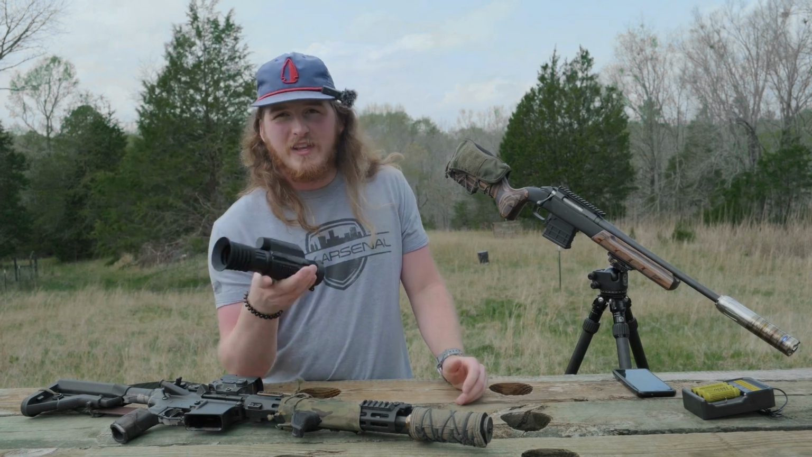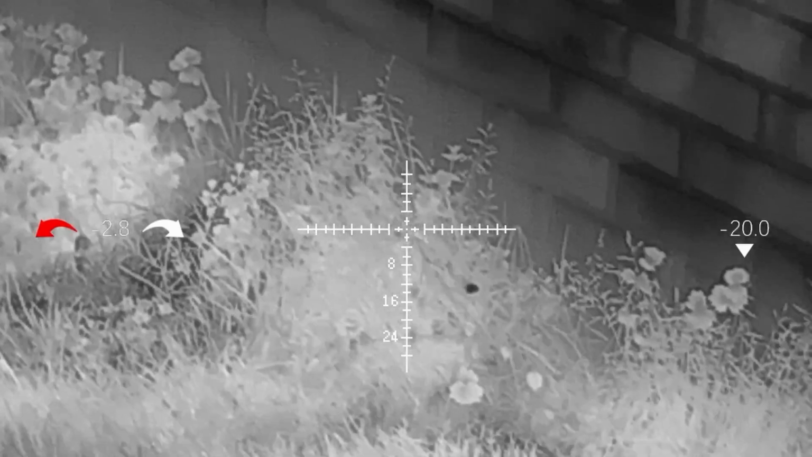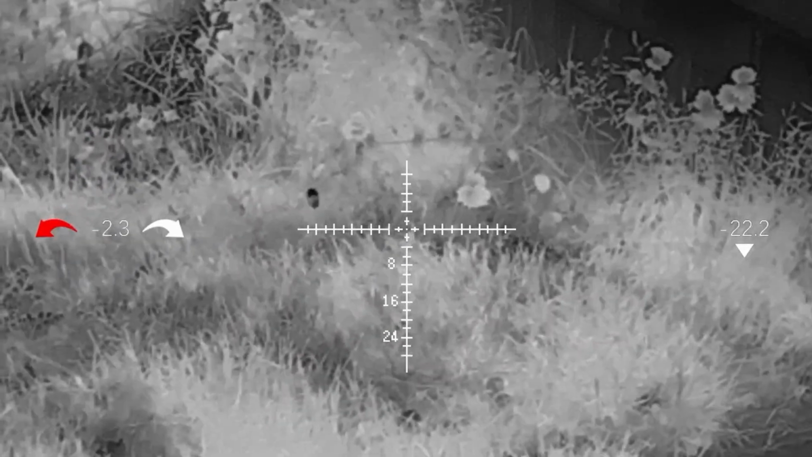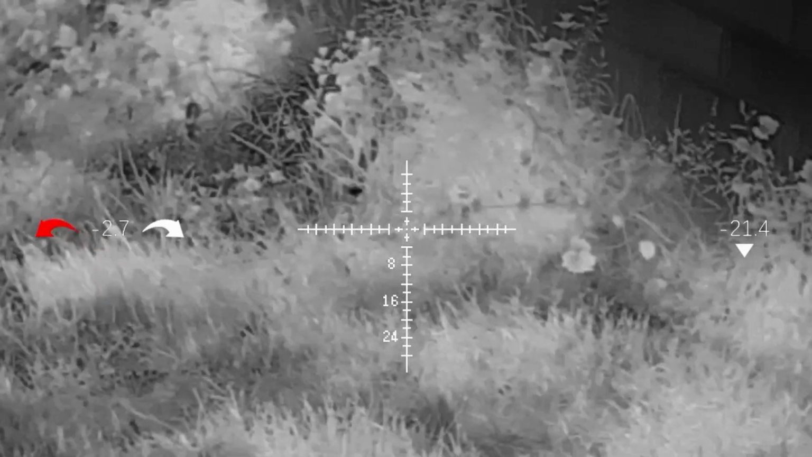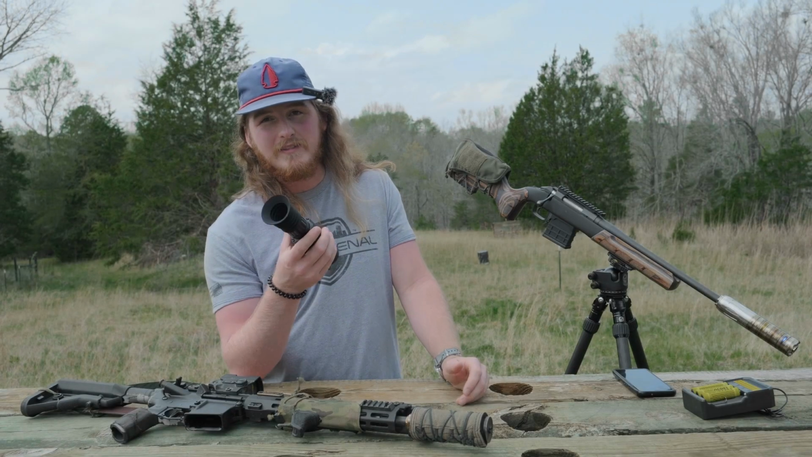And if you're wondering just how sensitive this device is, well, here's a bumblebee flying around in broad daylight, like middle of the day, and this device was able to actually pick it up flying around. So the sensitivity of this device is wild.